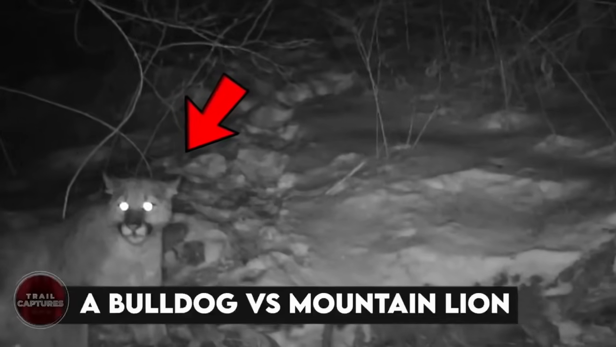A bulldog versus mountain lion. In the midst of a rugged mountain, a trail camera captures a predator mercilessly hunting its prey on a quiet, eerie night.